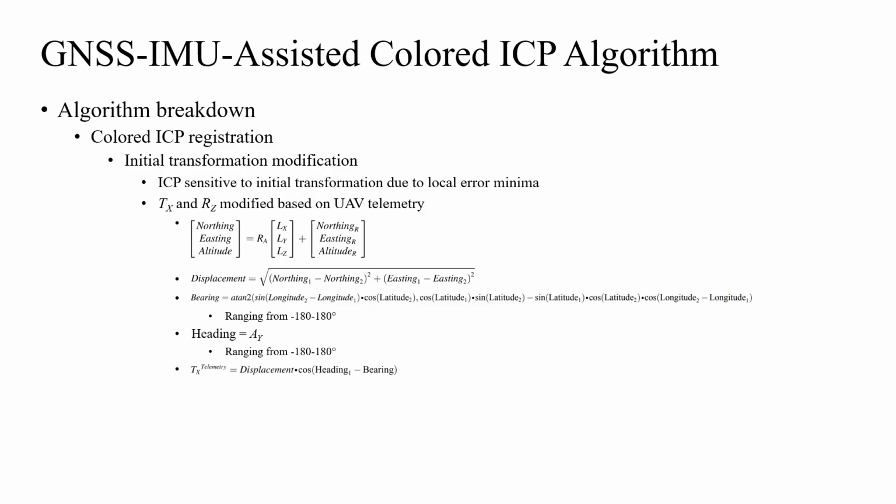Finally, TX is calculated using this equation, which is used as the initial ICP translation parameter, and per right-hand rule, RZ is calculated using this equation, which is used as the initial ICP rotational parameter. The rest initial transformation parameters of the source LiDAR frame are all specified as 0.